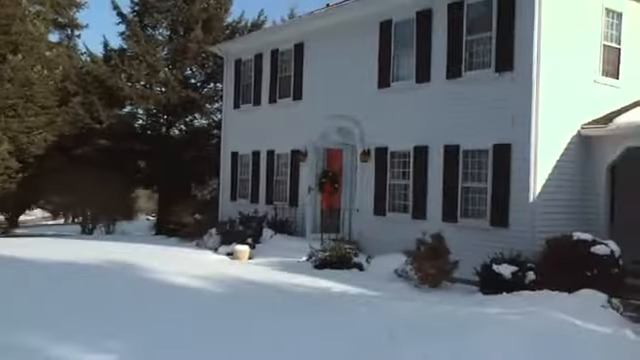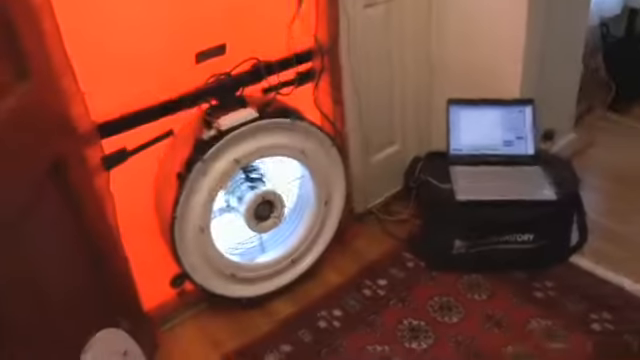That's right. Well, today Fleming's going to take us around this home that has some energy efficiency issues and show us the latest tools and technologies that he uses to locate air leaks and missing insulation. Now, what kind of technology is he going to show us today?